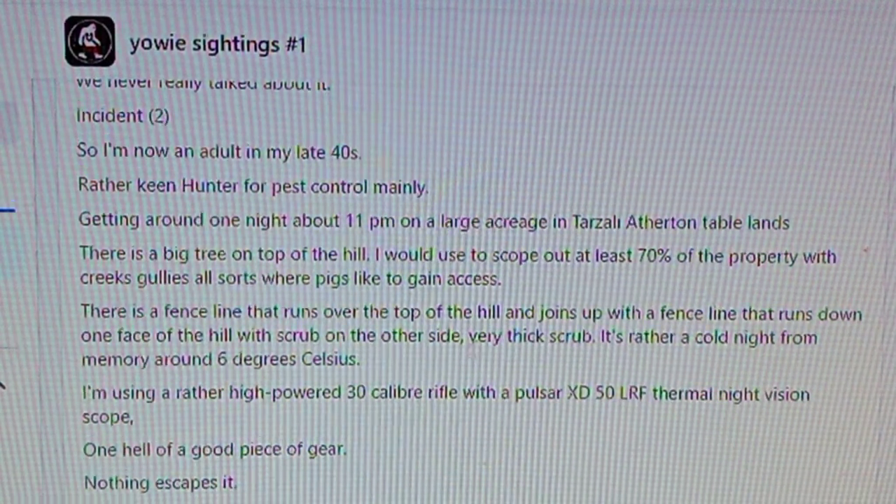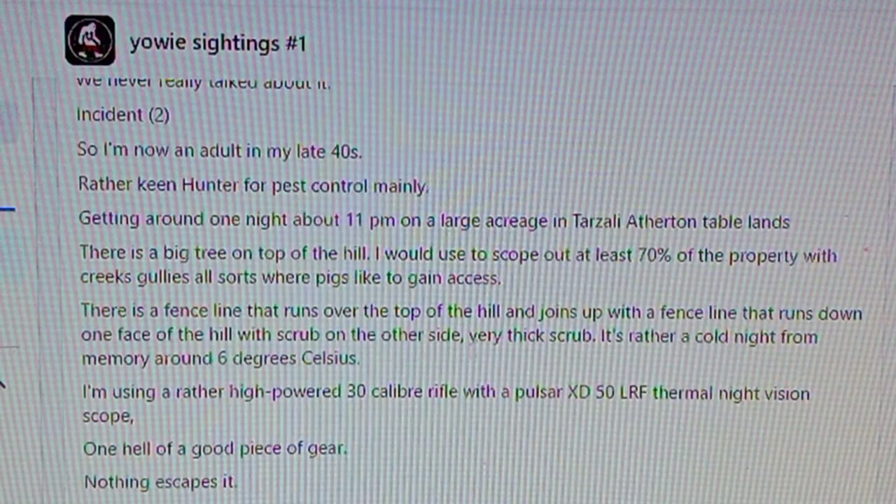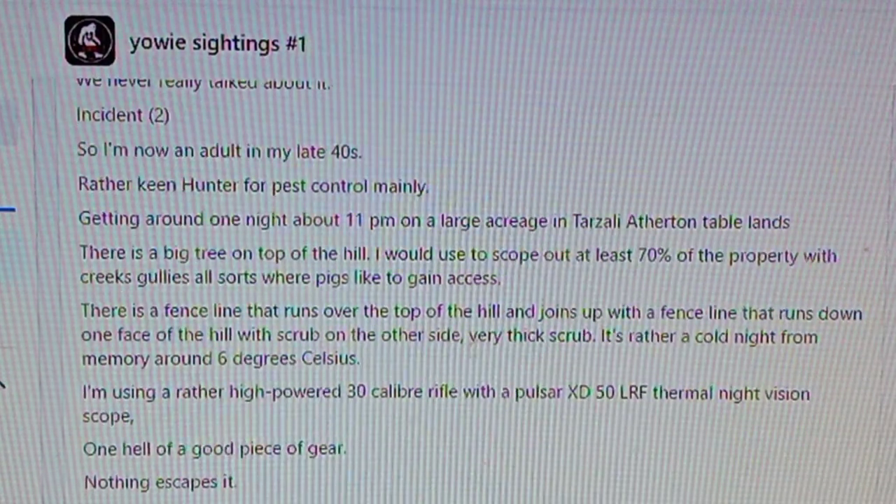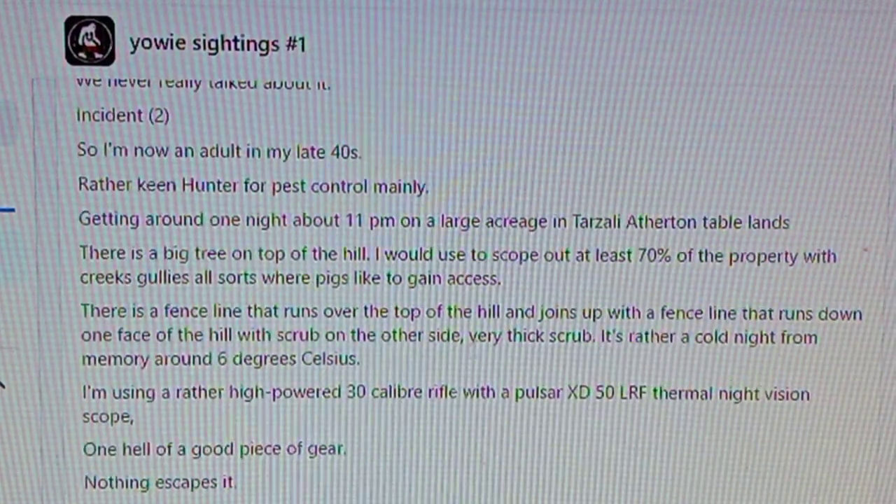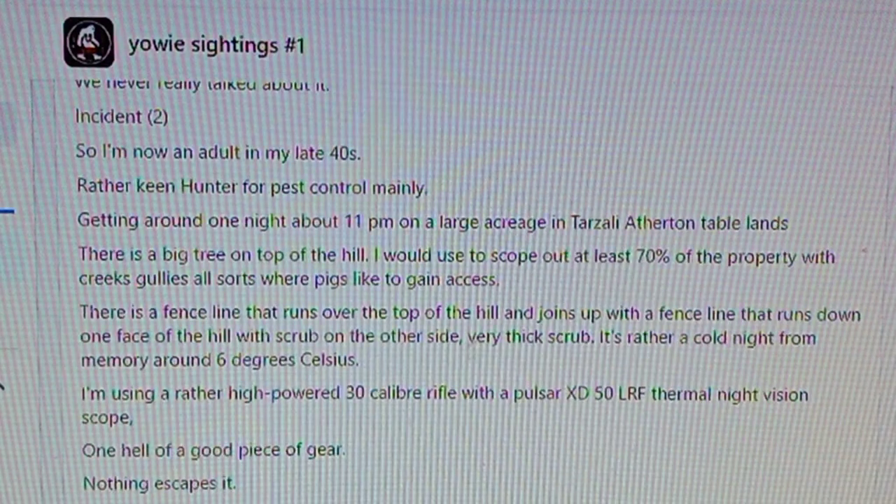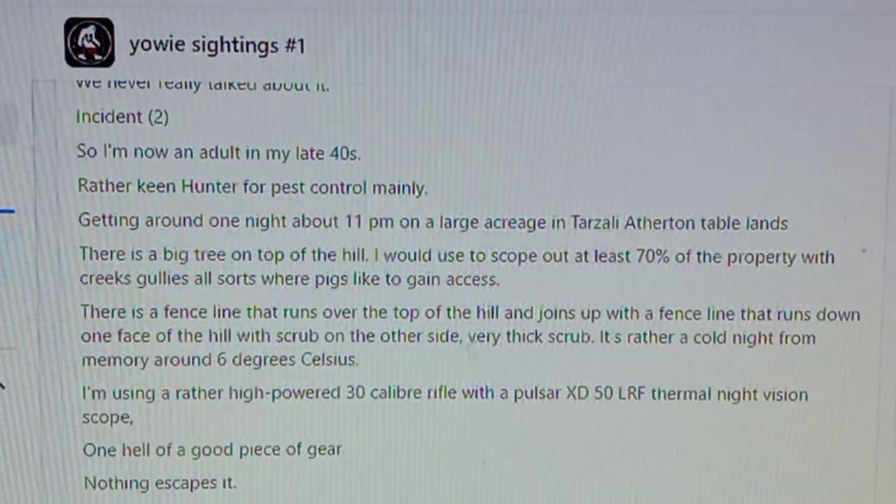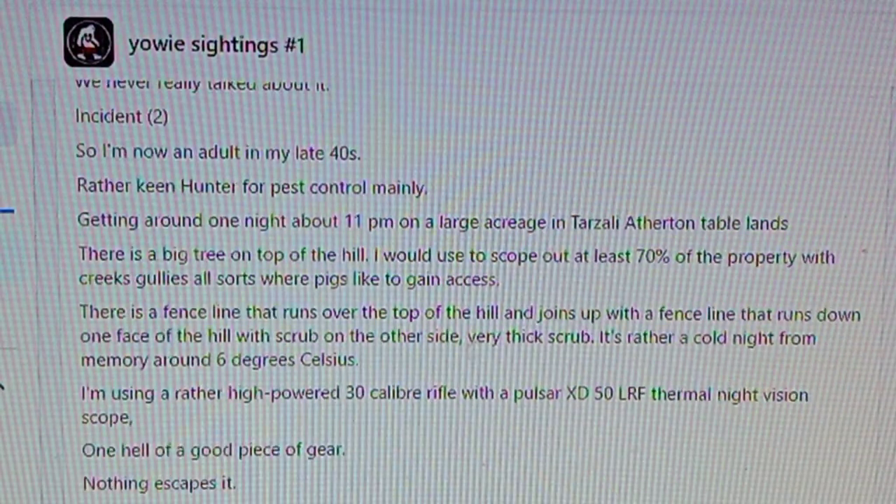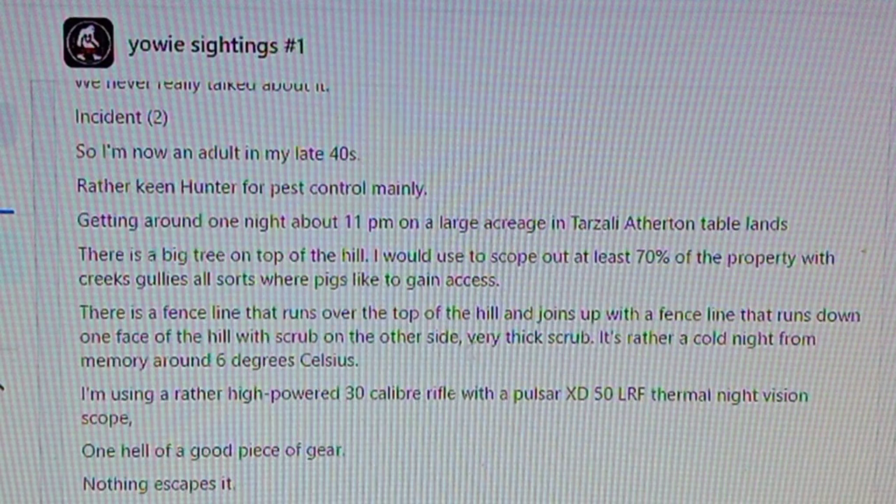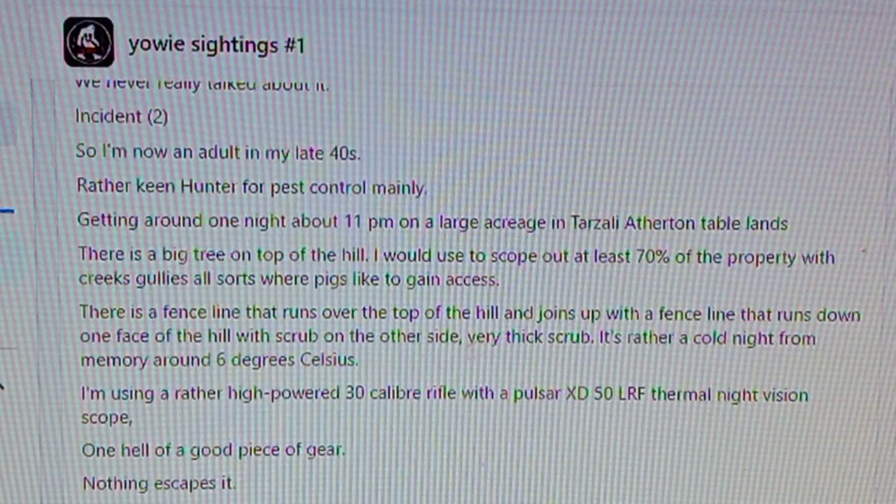There is a big tree on top of a hill I would use to scope out at least 70% of the property, with creeks and gullies, all sorts of places where pigs like to gain access. There is a fence line that runs over the top of the hill and joins up with a fence line that runs down one face of the hill, with very thick scrub on the other side. It's a cold night from memory, around 6 degrees Celsius. I'm using a high-powered 30 calibre rifle with a Pulsar XD50 LRF thermal night vision scope. One hell of a good piece of gear. Nothing escapes it.